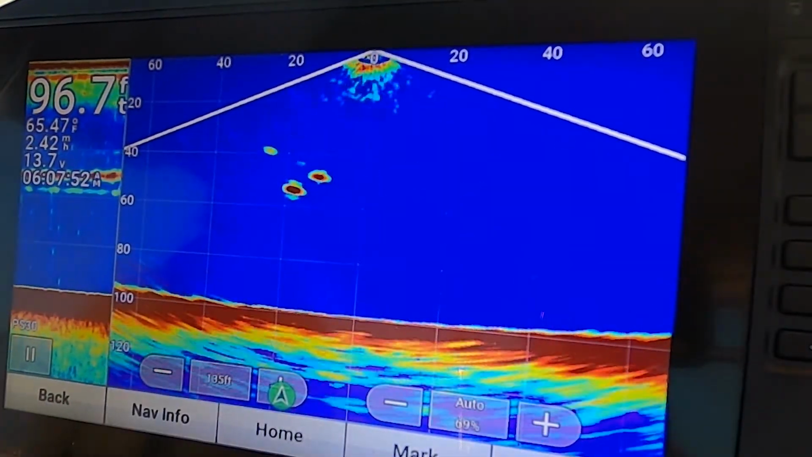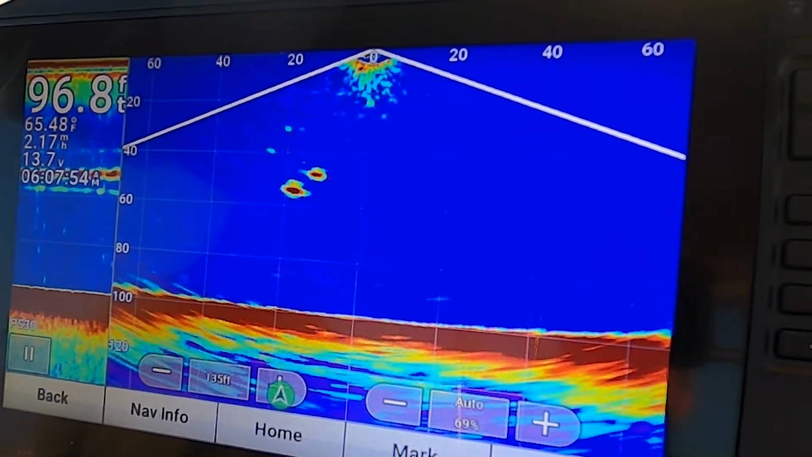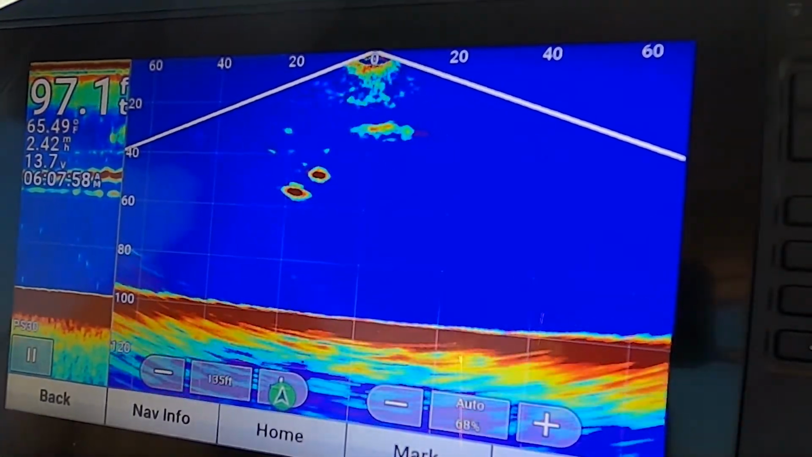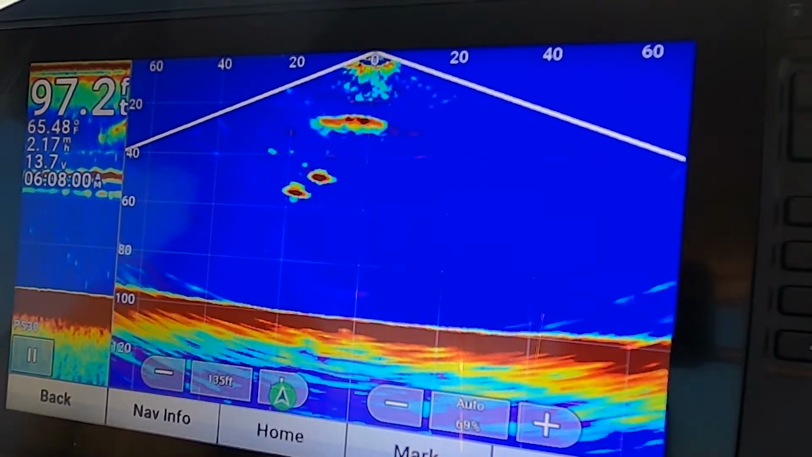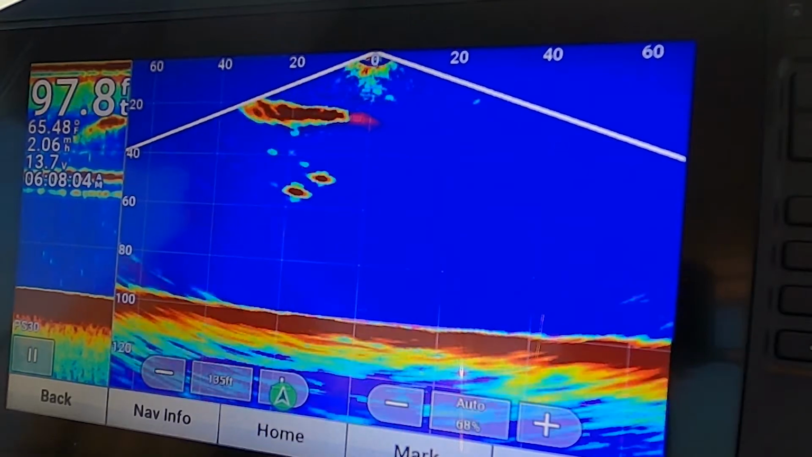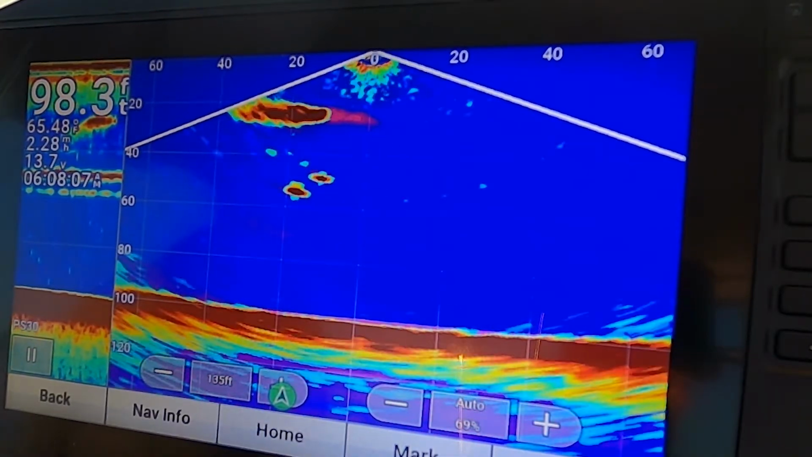So you see the 2 balls, you can see the cheater, and actually you might even have 2 cheaters on, a cheater on each line, and you can see the bait coming in at that 30-foot range, right above the cheaters.